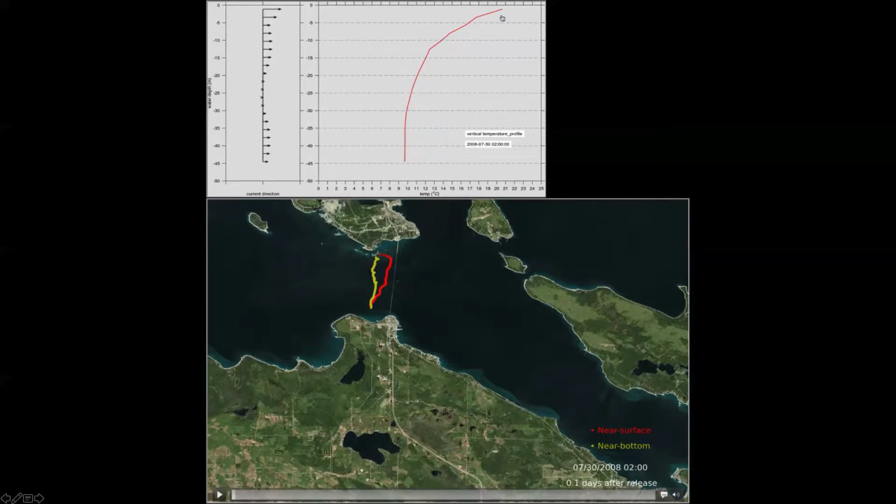That's the temperature profile, warm water on top, cold water in the bottom. And the vectors are the flow that you'll see reverses periodically vertically as we go from the surface to the bottom. So I'm going to start that.